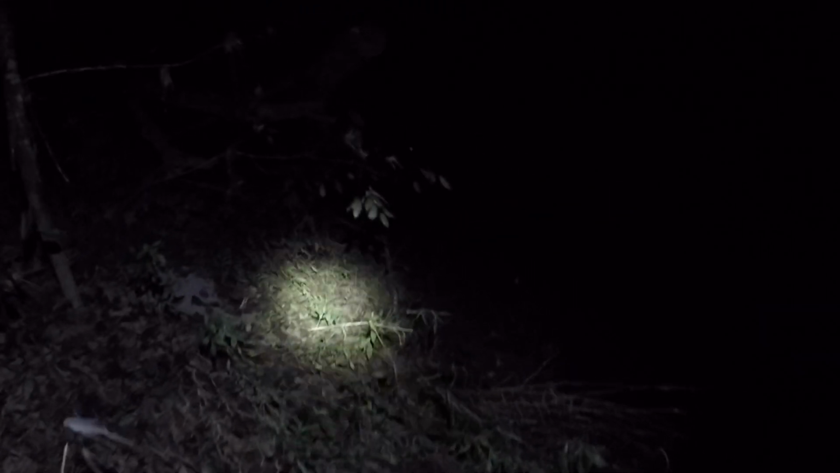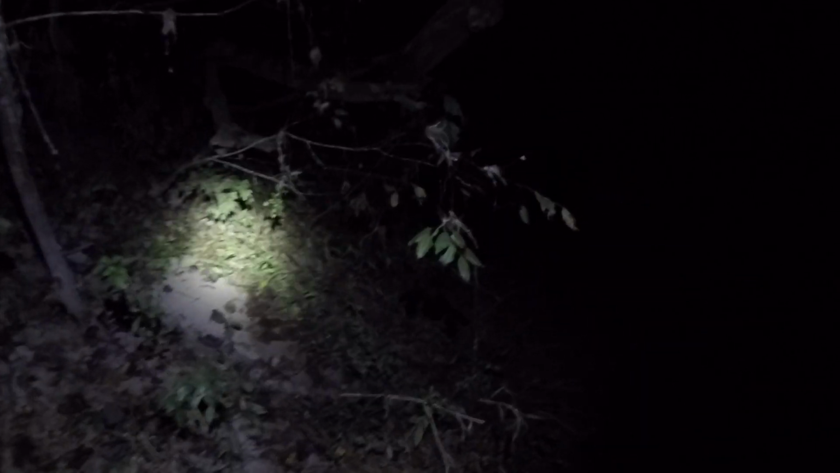But we got a pretty big creek river right here that would be kind of difficult for him to cross, as bad hurt as he was, I believe. So Guffy's kind of combing down that bank side, and I'm combing down this bank side just to see if we can maybe find him laying on the edge of this water somewhere.